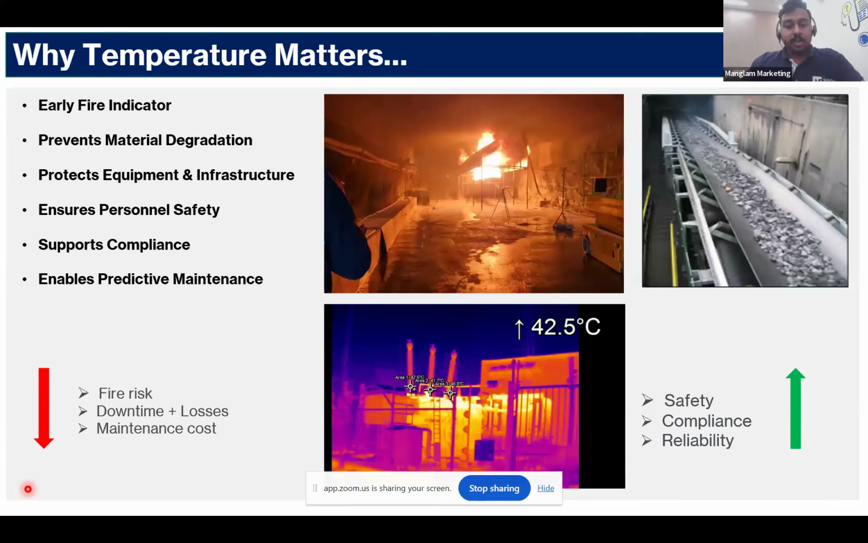Indeed, I should say temperature is the early indicator of fire risk, equipment degradation, and abnormal conditions. Monitoring temperature ensures early fire indication, prevents material degradation, protects equipment, ensures personnel safety, supports compliance, and obviously enables predictive maintenance.